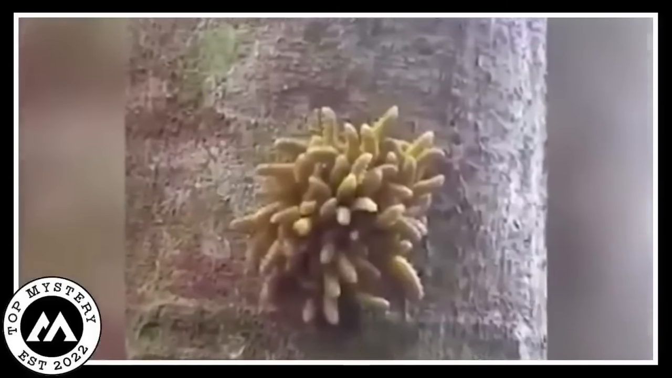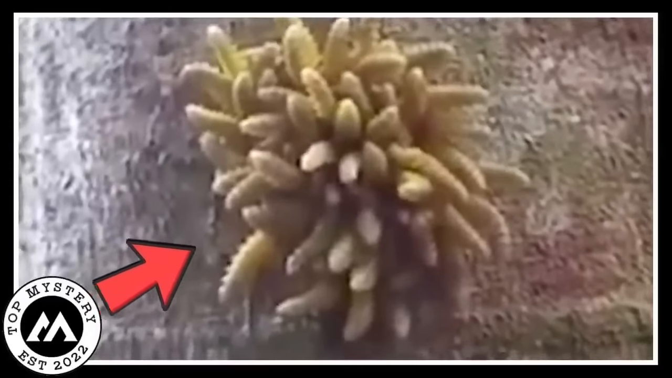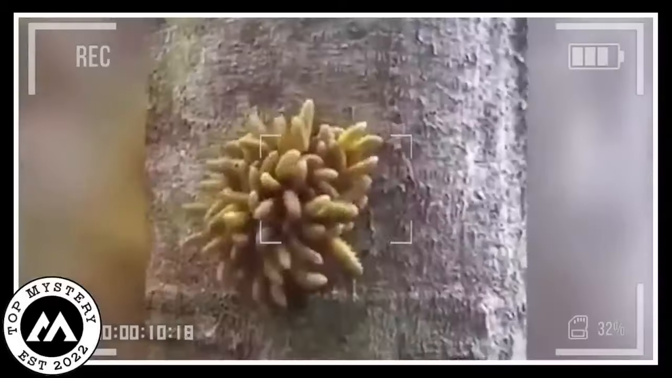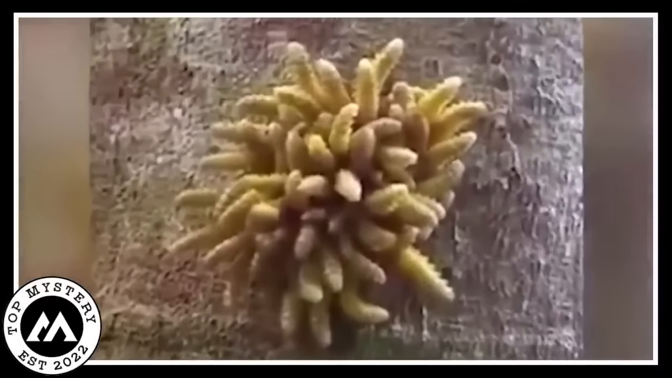Once, a man found something super weird in the woods. Picture this, a bunch of strange pulsating blobs hanging onto a tree. And guess what? Not just one, but a whole bunch of them, like a gang. The man was so surprised he could not believe his own eyes. So he quickly took out his camera and started recording. He really wanted to show everyone what he had discovered.